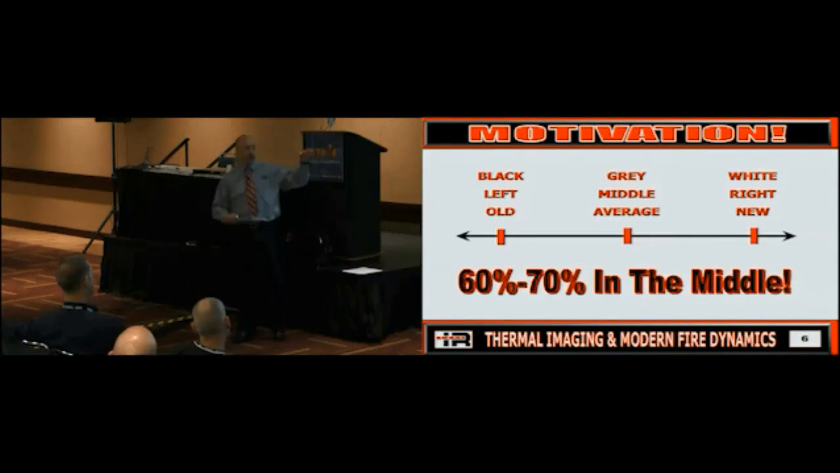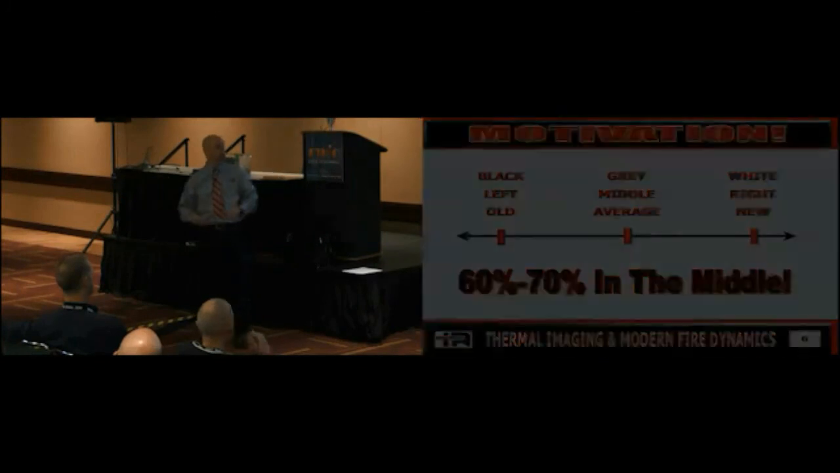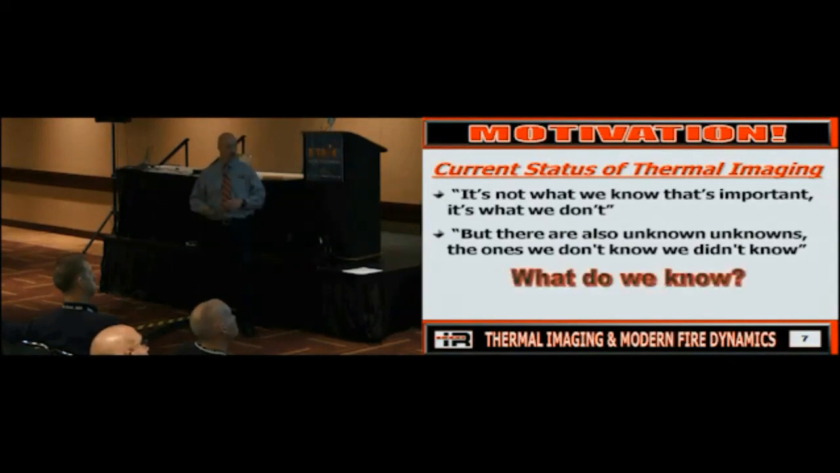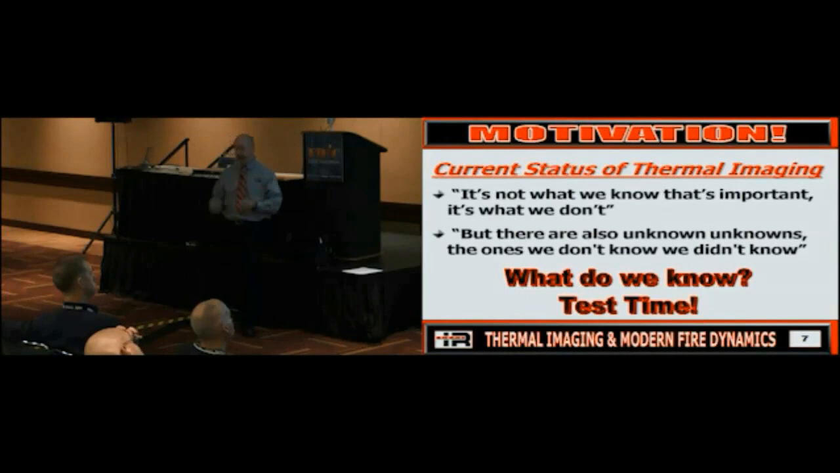So that's one of the issues we're going to deal with here today. I'll throw it out there. You can look at it. And then we can get into, hey, is this going to work? Maybe here, but maybe not here, because that's just the reality of what it is. A lot of thermal imaging, no pun intended, is gray. But the current status of thermal imaging: it's not what we know that's important. What about what we don't? And once again, you've got this test in front of you, so we'll find out what you know. Okay? As we go through the class, I'm going to hit every test question.